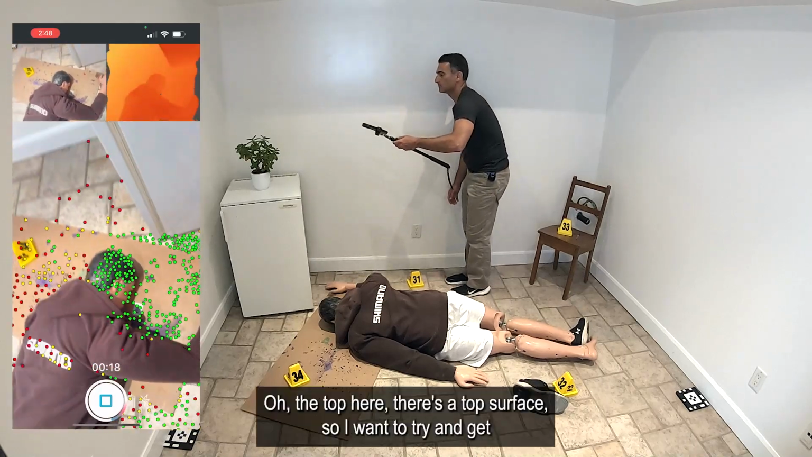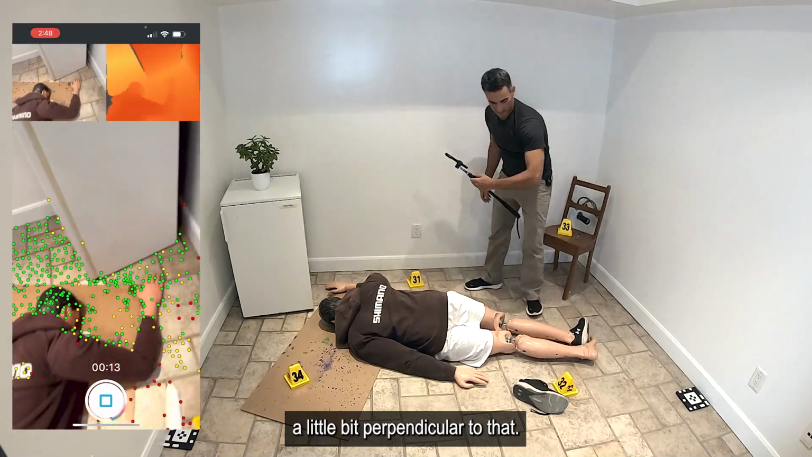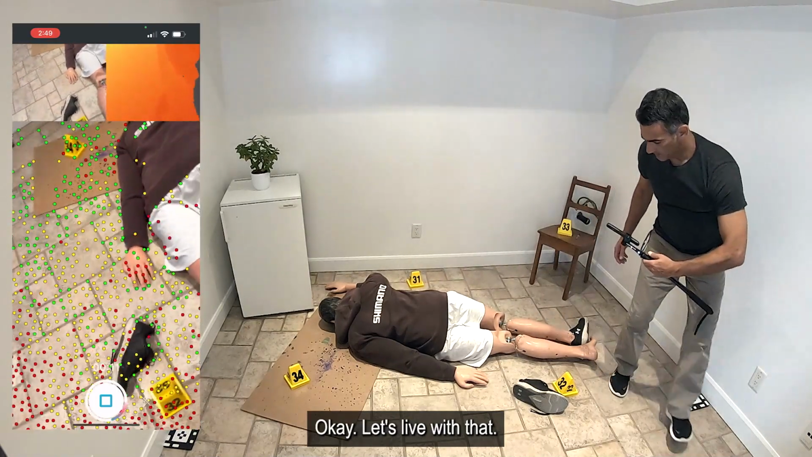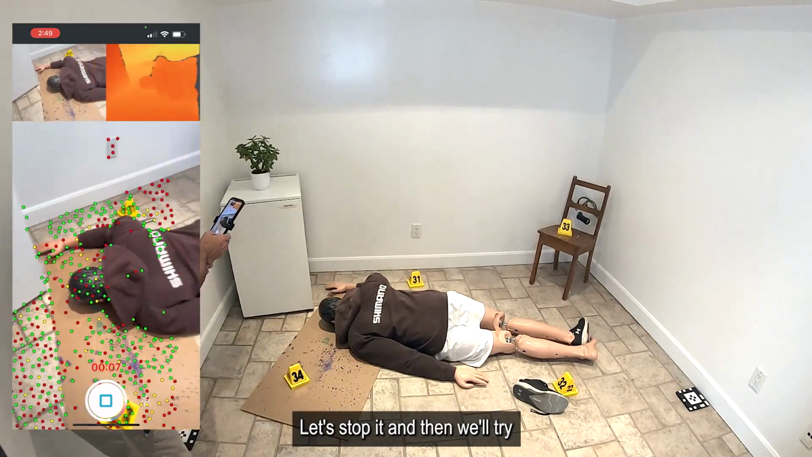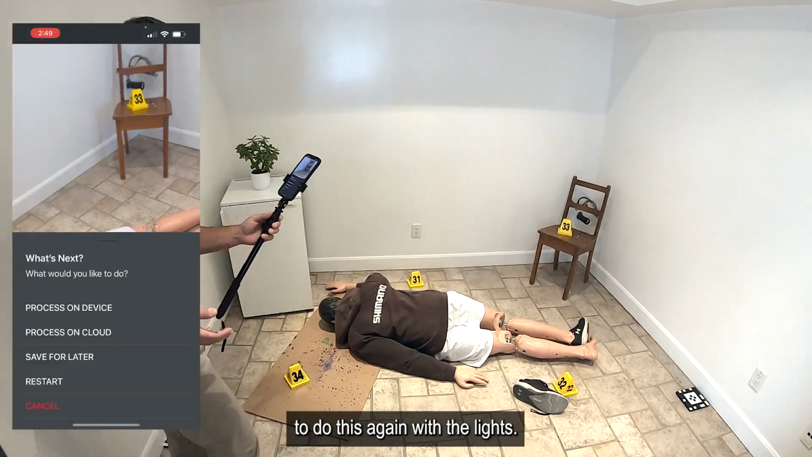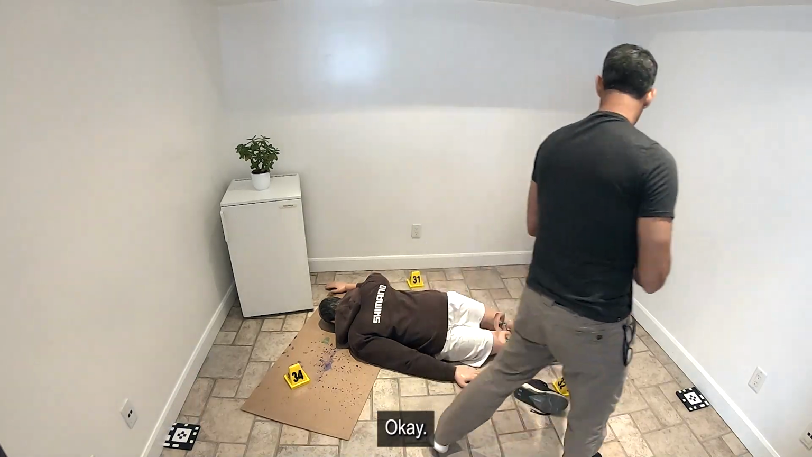Give that a try. Oh, the top here. All right, there's a top surface, so I want to try and get a little bit perpendicular to that. Okay, let's live with that. Let's stop it, and then we'll try to do this again with the lights. I'm just going to save this for later for the moment.